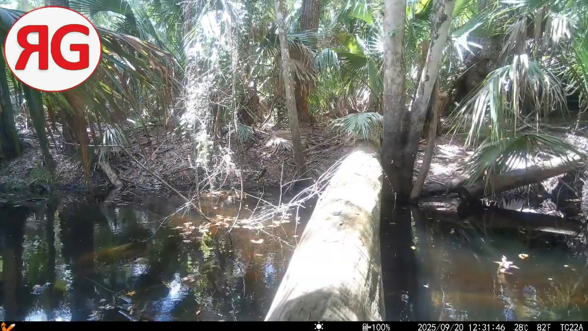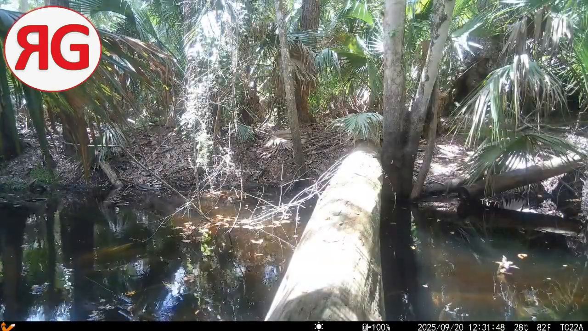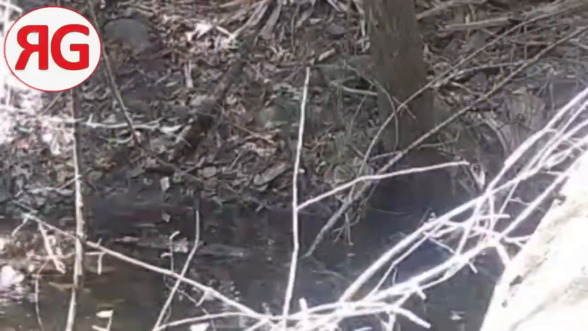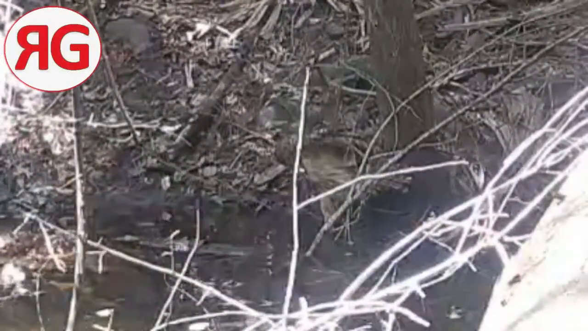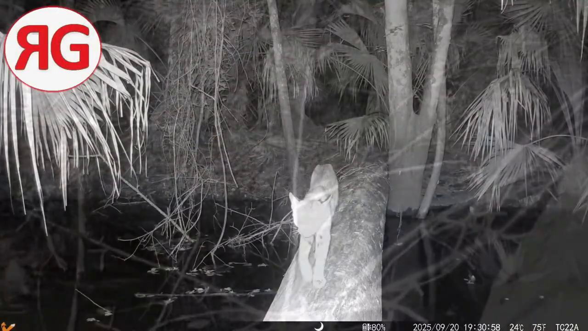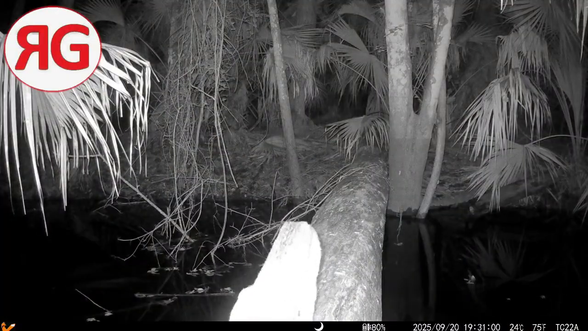Yep. And here's another thing. You guys may not see this. Let me zoom it in for you. It's our friend the owl. I think he was after something, but he didn't catch it. He jumped up on a branch and just kind of looked around.